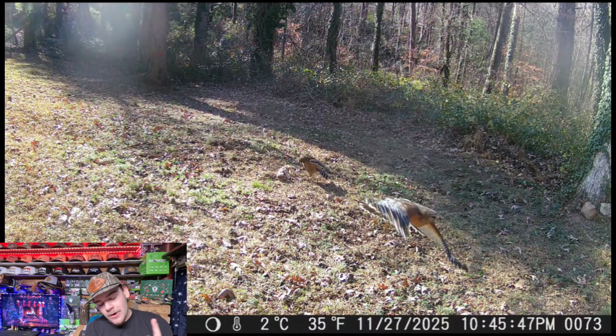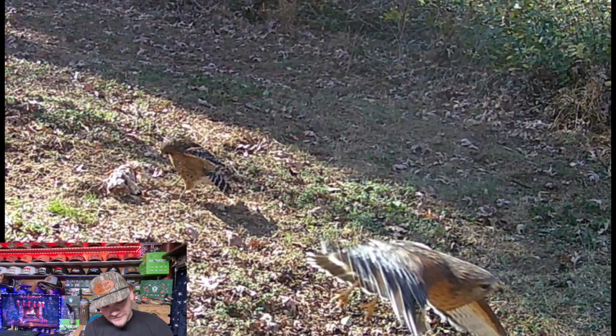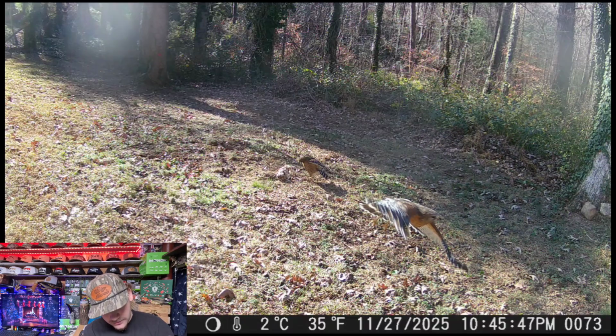Oh, there was two hawks. And this is 11:27. Y'all see that? There's two hawks. There's one down there by the turkey, and there's one flying in. I don't think we've seen two hawks on the videos. You see, that's what I'm saying. Sometimes the pictures capture more than the videos, and sometimes the videos capture more than the pictures.